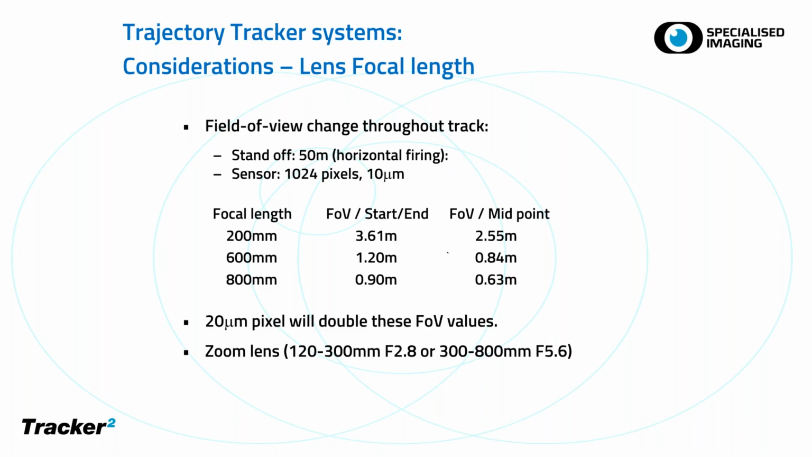If, in order to get a more sensitive camera, you have a 20 micron pixel, then these fields of view are going to double. So you would potentially have to double your focal length of lens as well. What we tend to use, at least for demonstration purposes, to make our lives a bit easier, is zoom lenses. So from 120 mil to 300 or 300 to 800 millimeter. And sometimes we use doublers or teleconverters to extend that even further still.